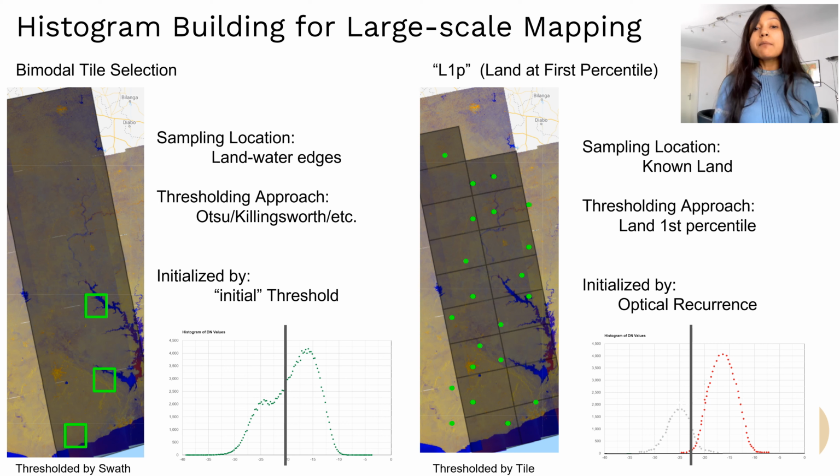This is achieved by sampling points far away from the historical optical water recurrence such that a backscatter distribution for dry land can be generated. To overcome the challenge of large false negatives as a consequence of incidence angle and intrinsic geometric backscatter variations, the swath is first tiled into smaller subsections to enable local thresholding and land sampling.